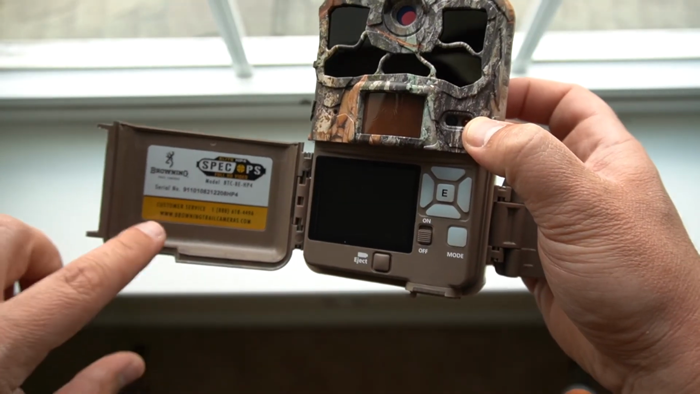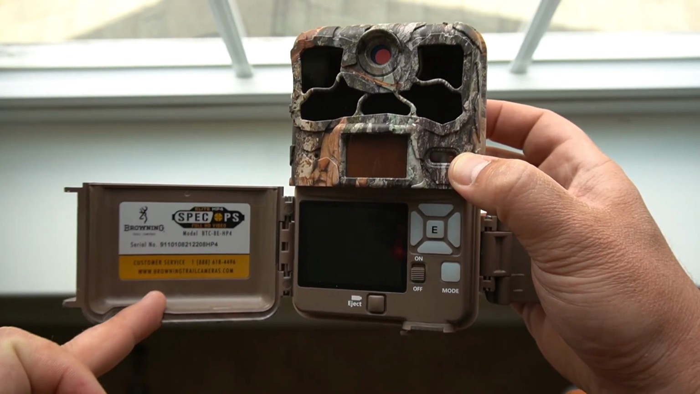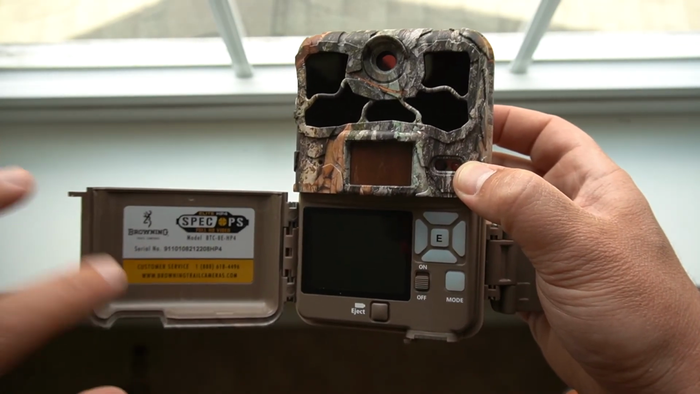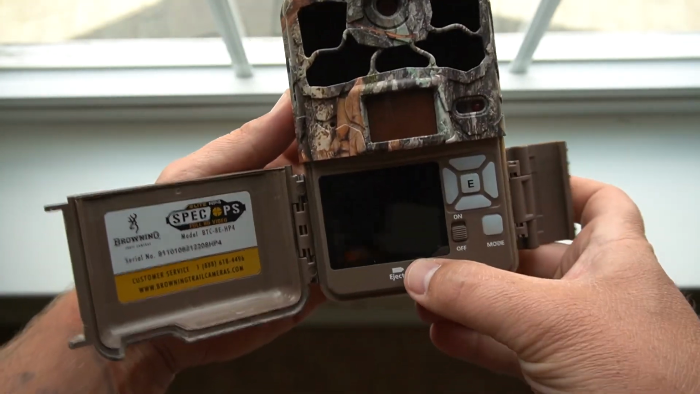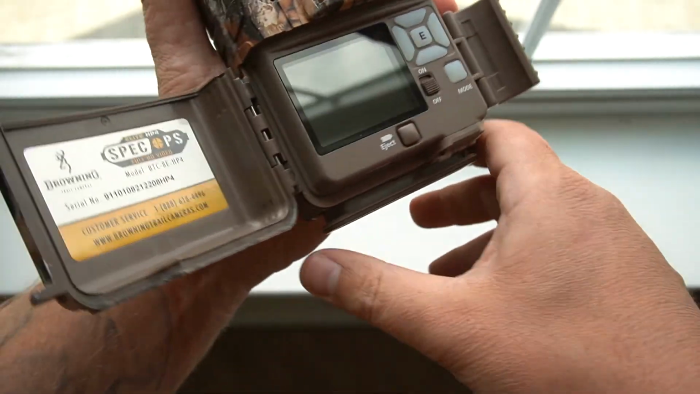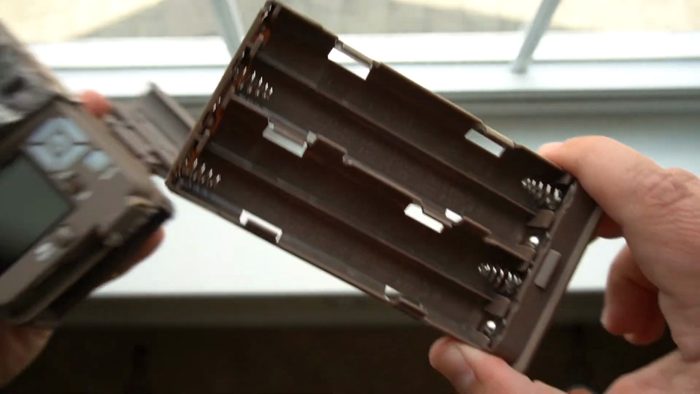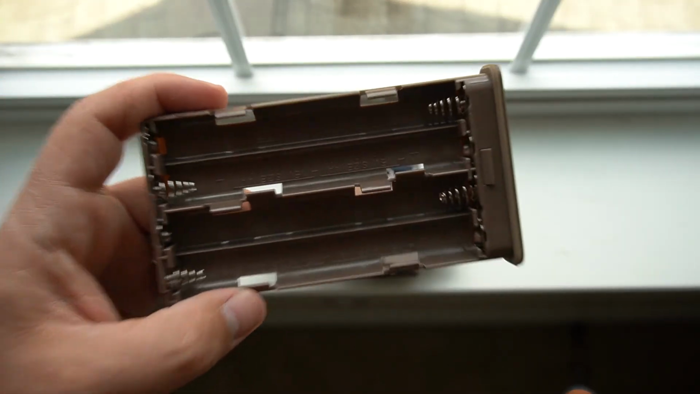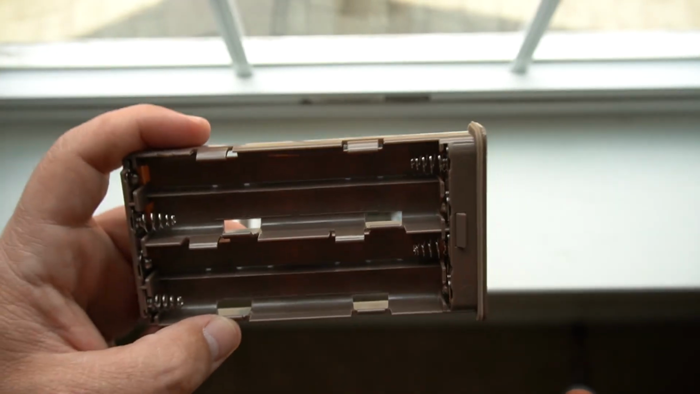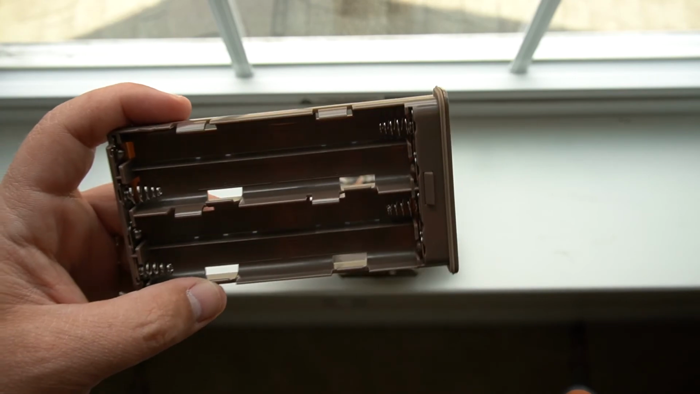It's got your serial number, customer service in case you need to call with any issues, and it's got browningtrailcameras.com. It's got their website right there, okay? And then if you look right here, it's an eject button. Just press that, and then pull that tray, and that's your battery tray, okay? So we're going to load this up. I'm going to throw this tray back into the camera, load the SD card in, and then we'll turn it on and I'll show you how to set it up.